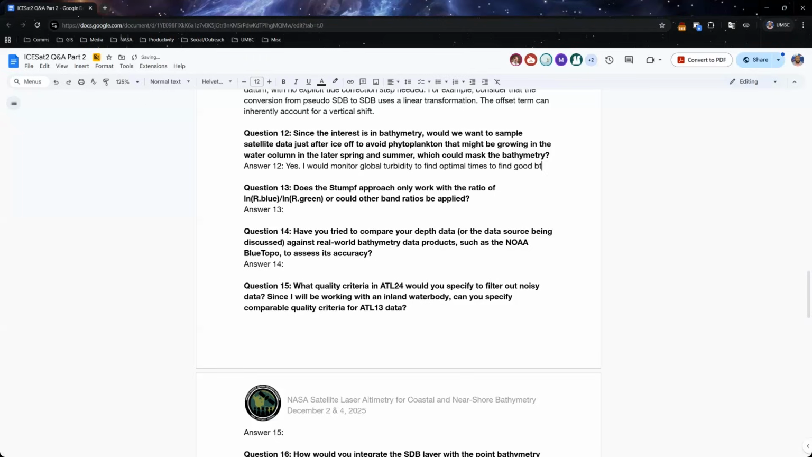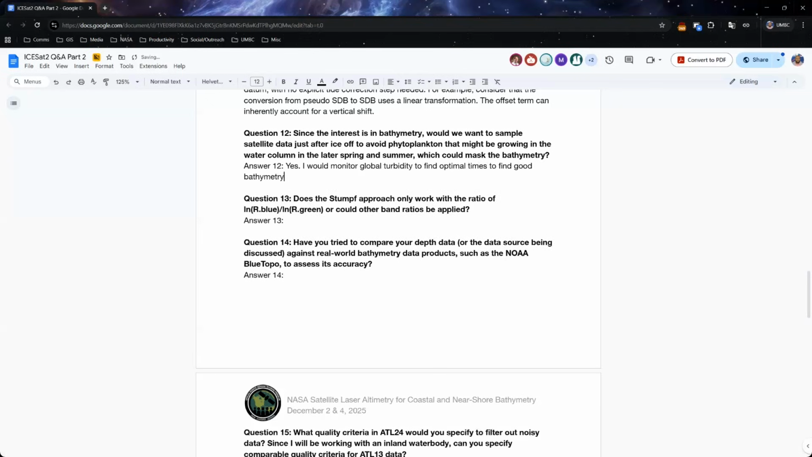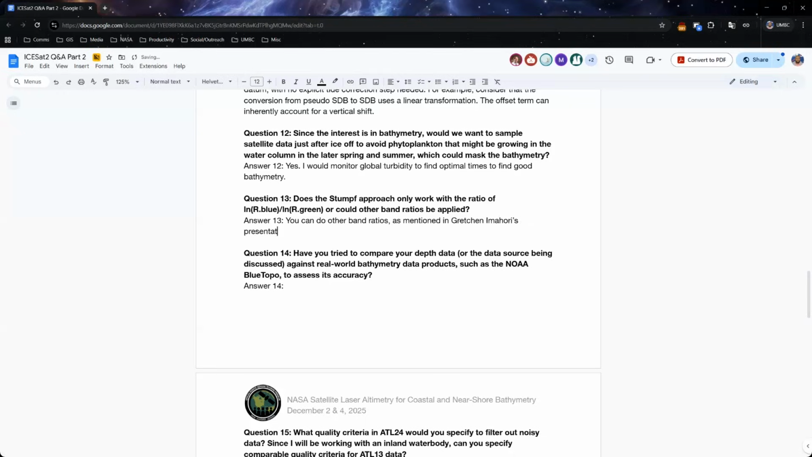Okay, question number 13. Does the Stumpf approach only work with the ratio of the log of blue and green, or could other band ratios be applied? Absolutely, you can do other band ratios, and I think this was shown in Gretchen and Kiana's talks. For example, there's SDB green and SDB red. Those refer to ratios of log blue to log green, and log blue to log red respectively. Those are both combinations that can be used, and really any other combination potentially as well if you're working with hyperspectral imagery, for example.